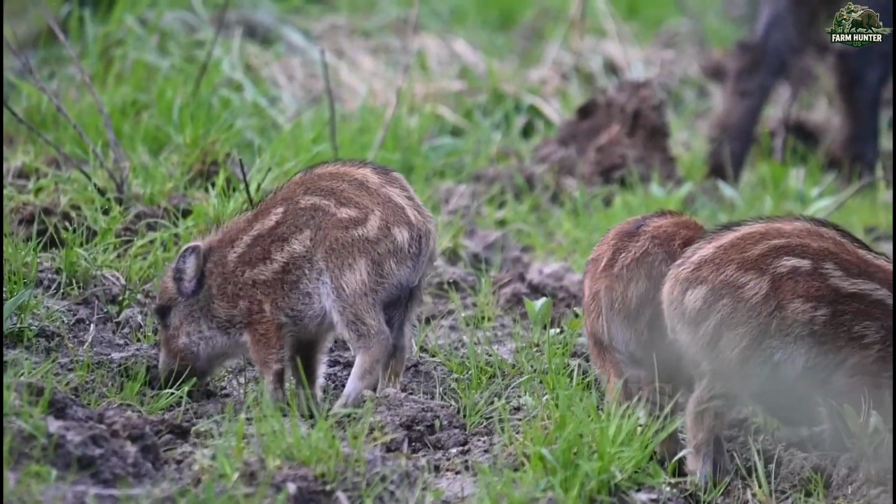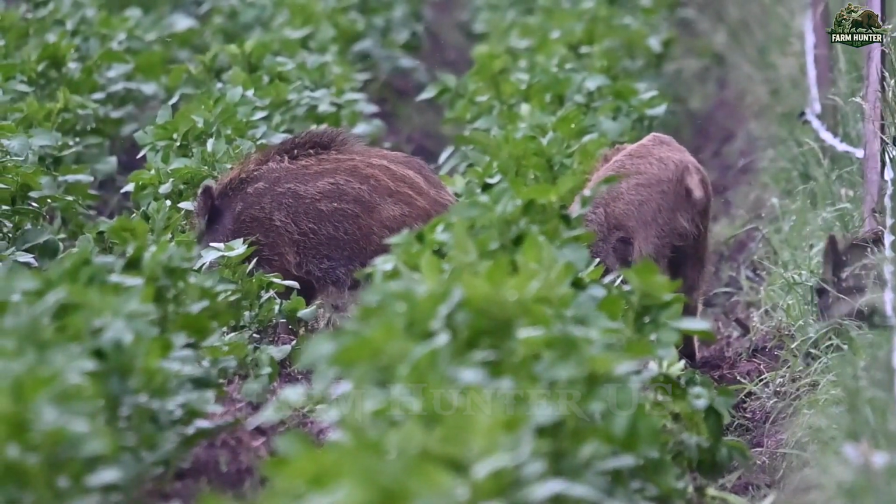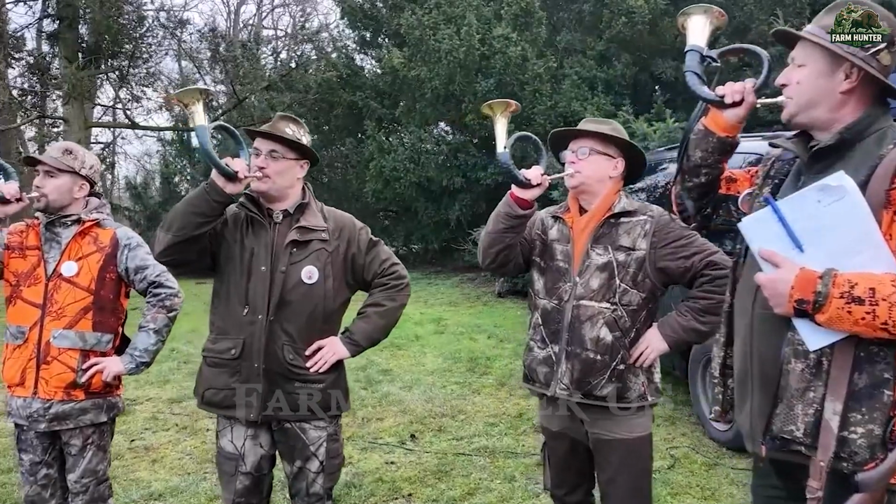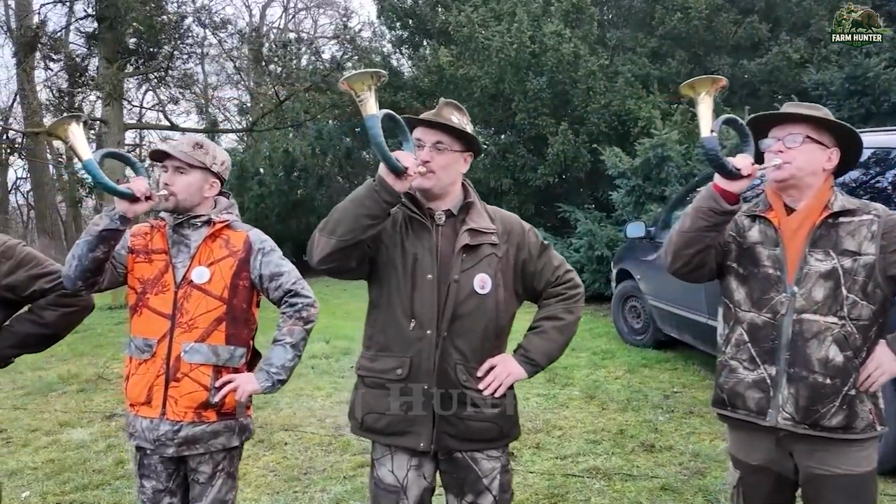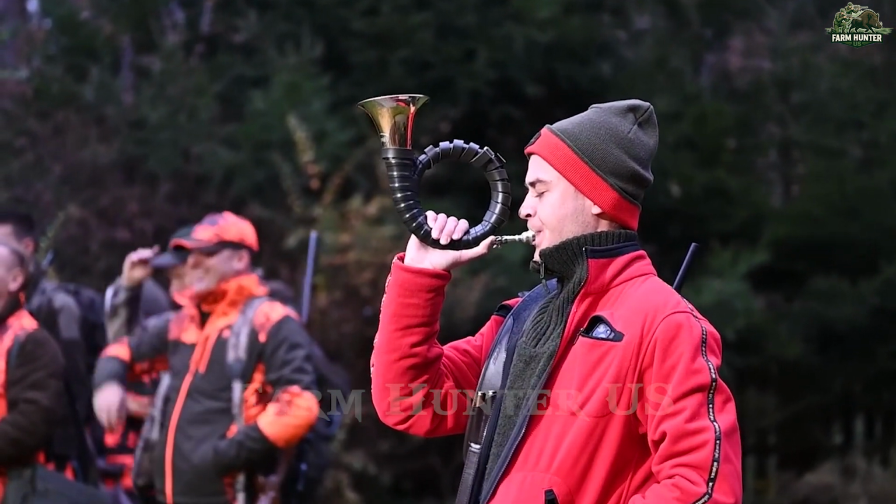These aren't just crop-raiding pests. They've attacked livestock, disrupted daily life, and even posed real danger to humans in sudden, violent encounters. As we step into these hot zones, we're not just hunting, we're defending homes, food supplies, and our way of life.